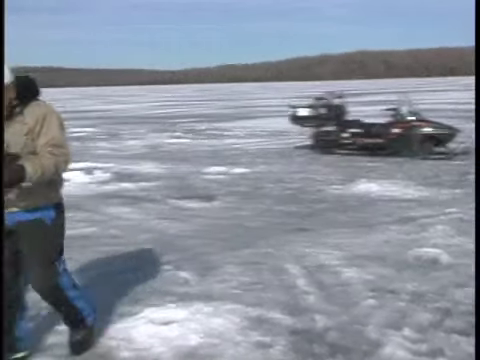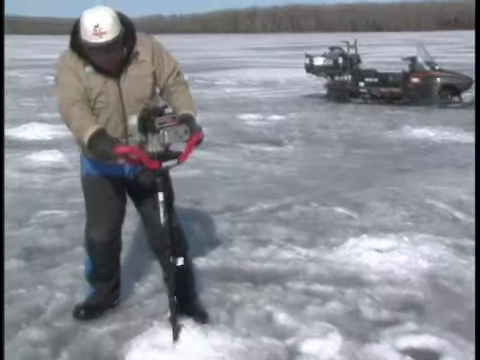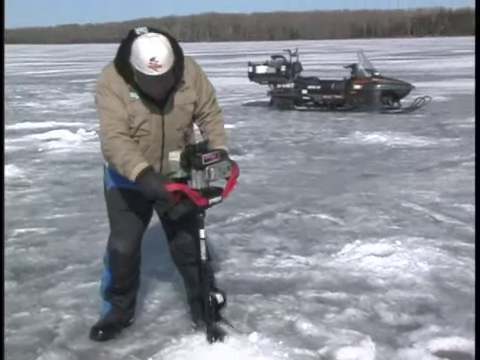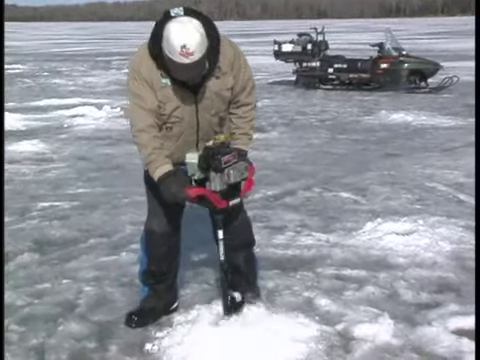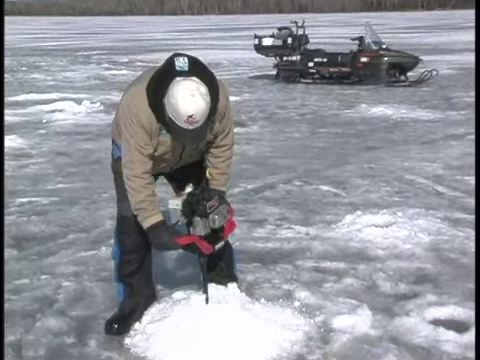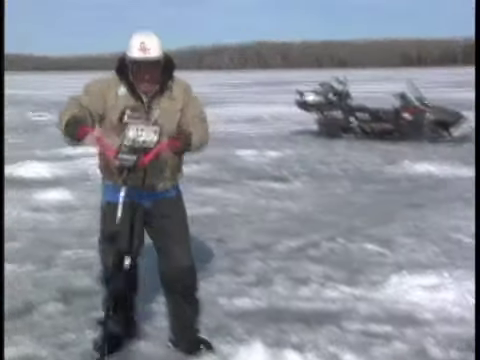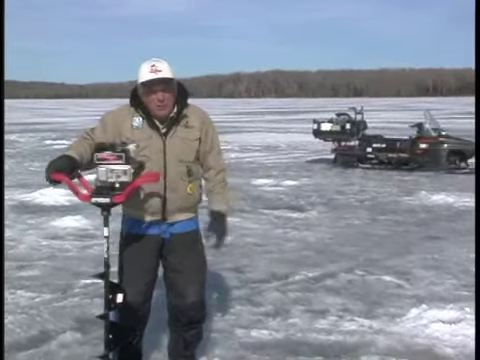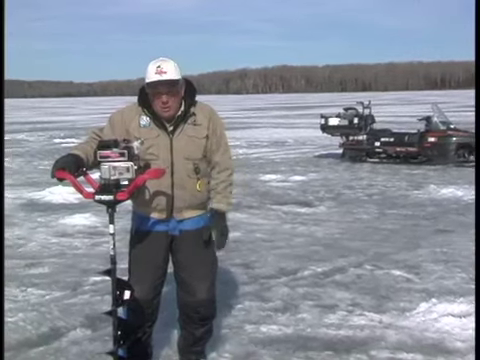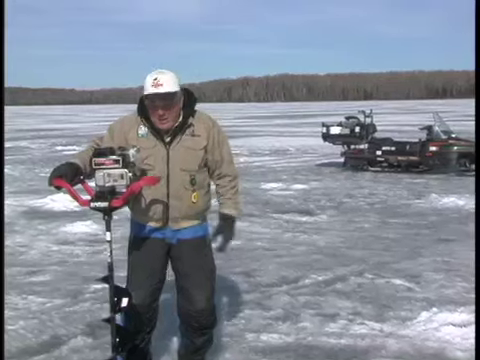And it also cuts new holes. You'll see how thick this ice is. So from opening old holes to drilling new holes, the StrikeMaster Laser Mag is my pick because it's fast, light, and easy.